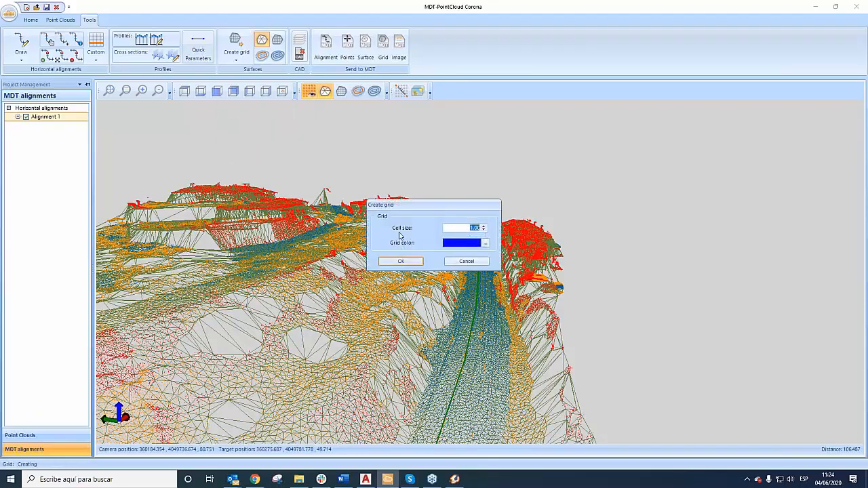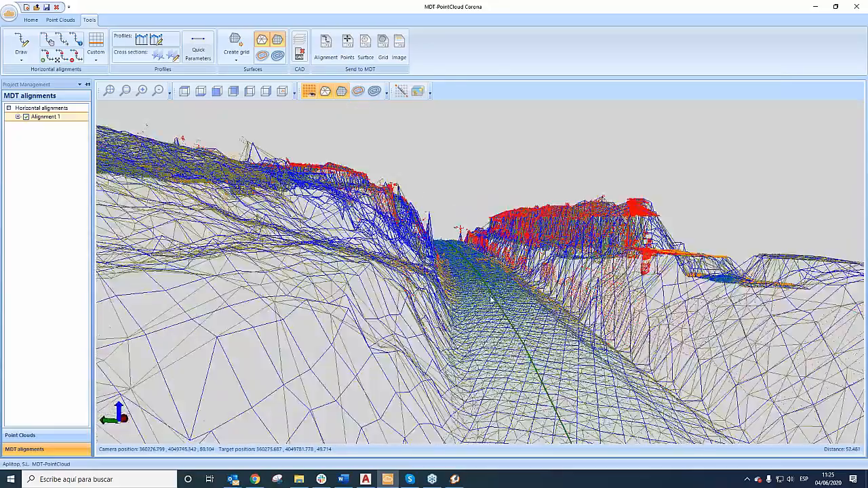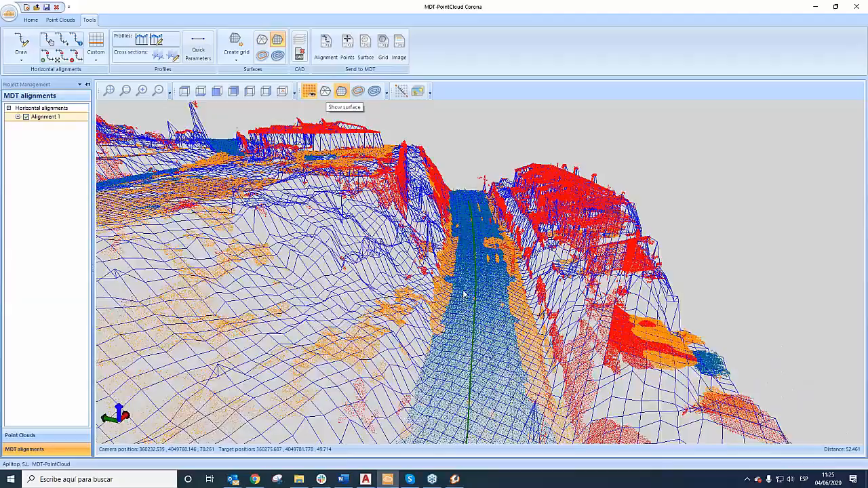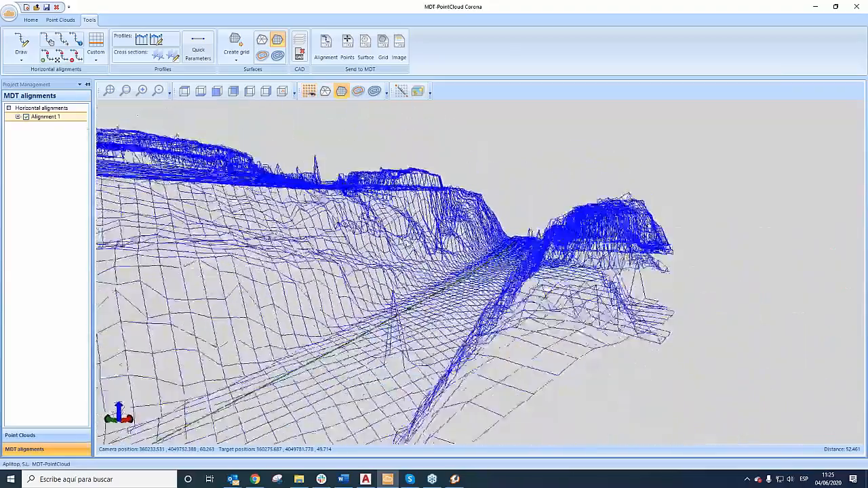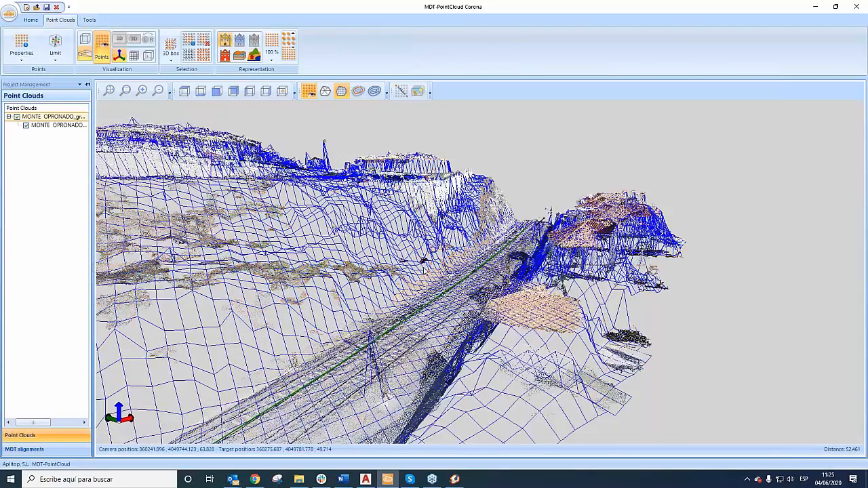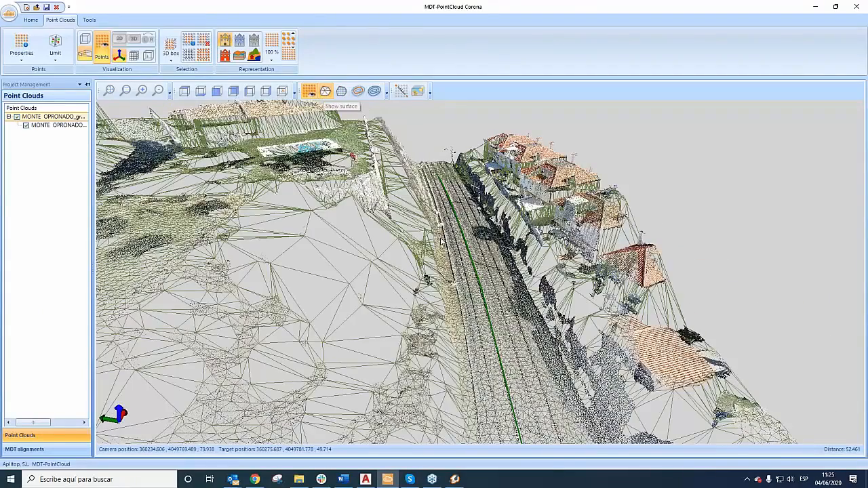We define the cell size, 1 meter, and at the same time as before, I'm going to abort the command and show the result. Now we can see both of them, the triangulation and the grid, at the same time. I'm going to hide the triangulation. It's easier to work because we can hide the point cloud, or show the point cloud in natural color directly, or hide the grid and show the triangulation.